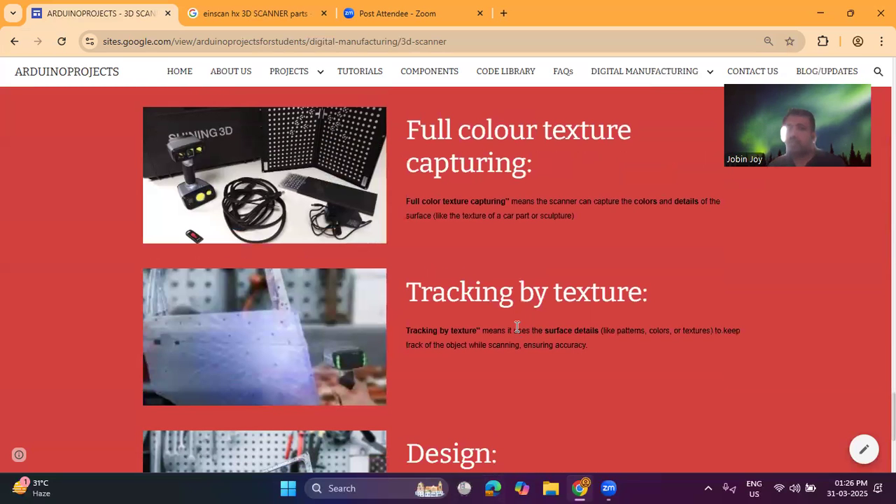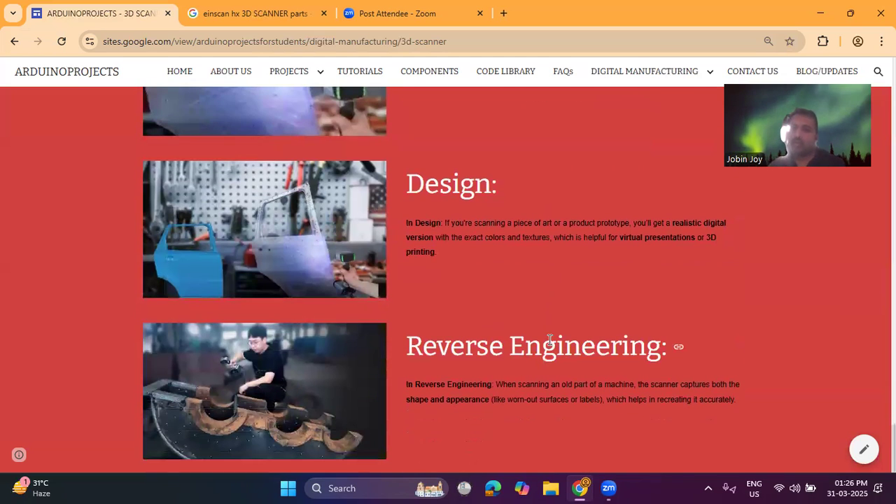As I already mentioned, full color texture capturing is another feature of the scanner. That means the scanner will scan the colors and the details of the surface, like the texture of a car part or a sculpture, and also the patterns, the colors, textures, everything. So this will be used in the design field and the reverse engineering field.